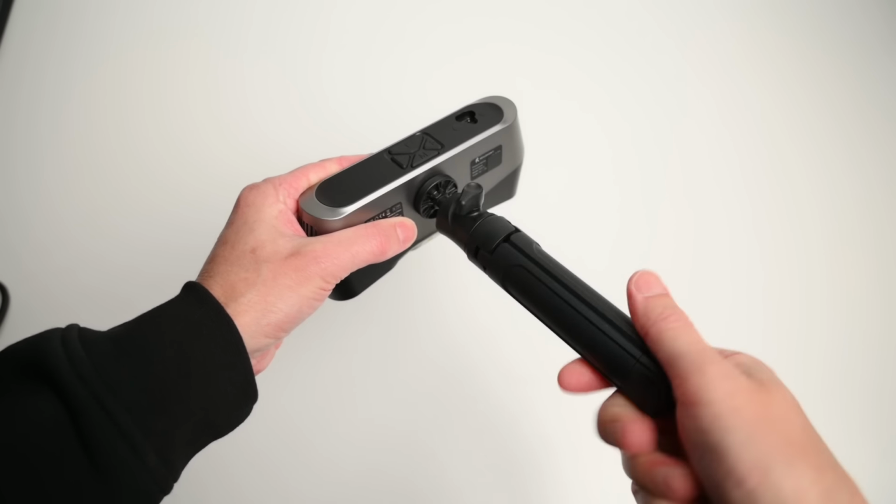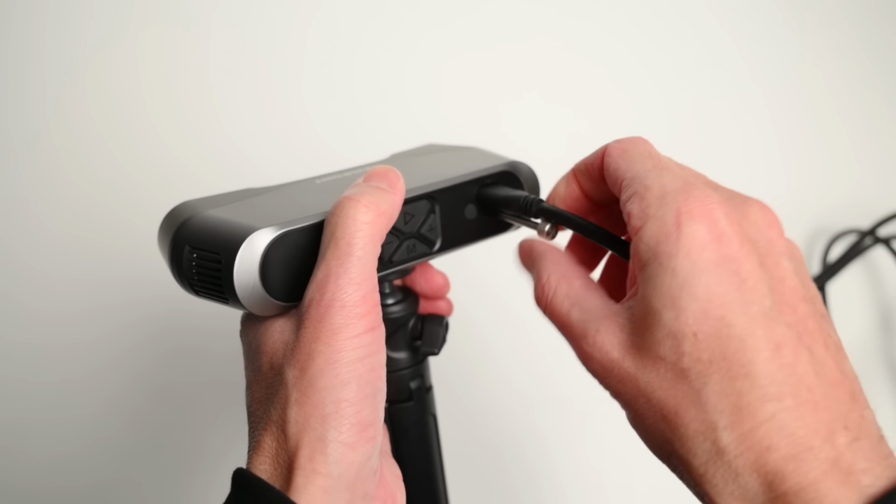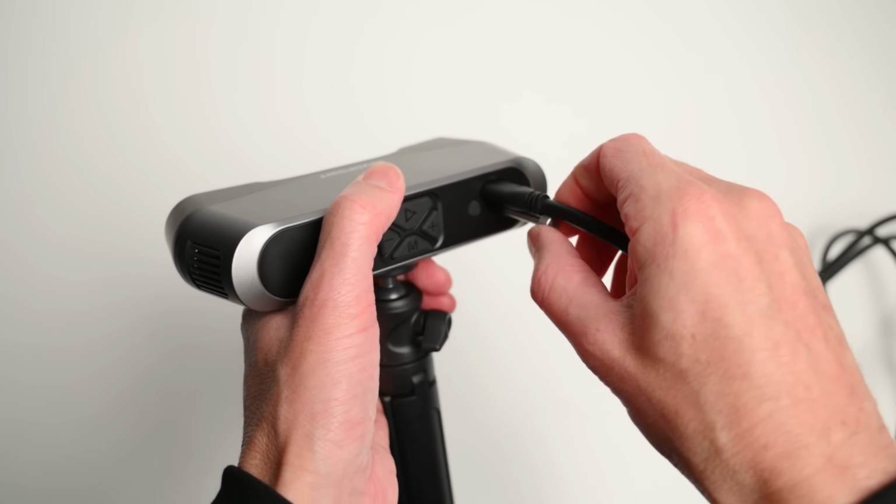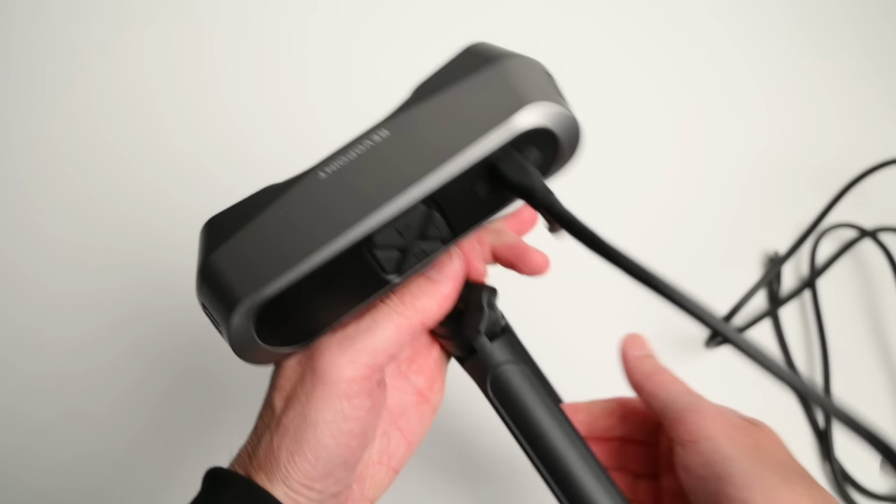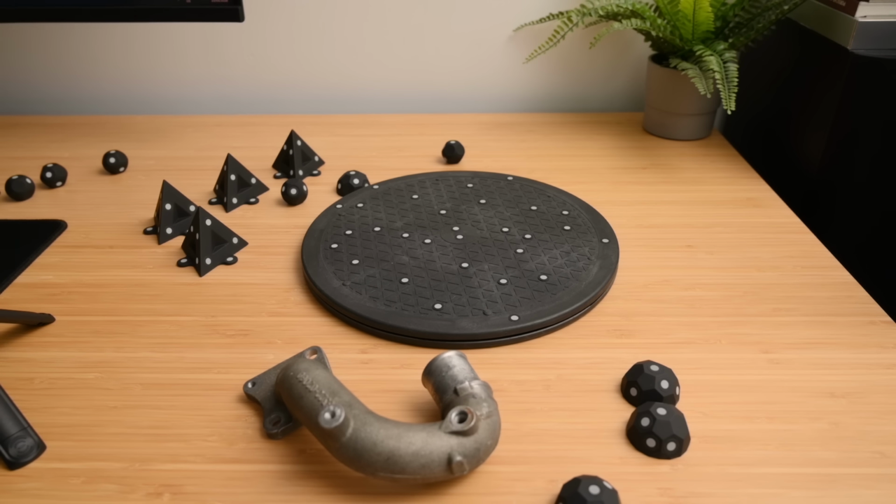So setting up the 3D scanner is quick and easy. Just screw the tripod into the bottom, attach the USB-C cable and plug it into your PC. Then download the free RevoScan software, run a quick calibration, and you're all ready to go. Alright, let's take a look at some scans.